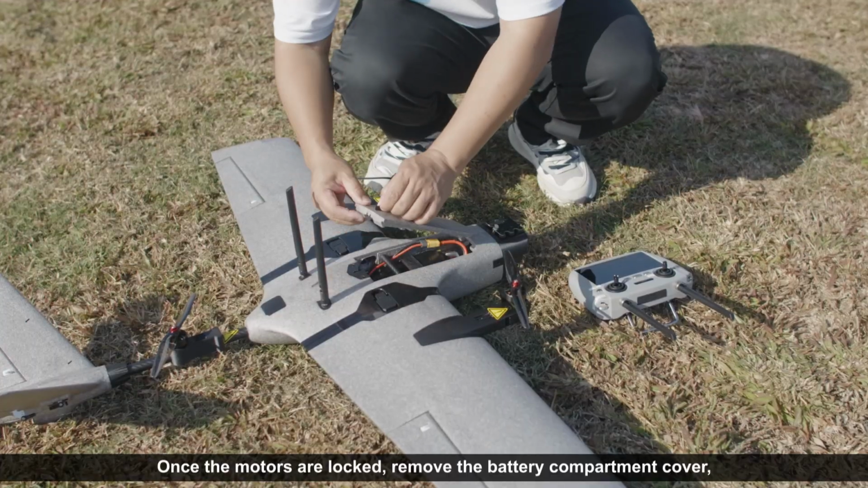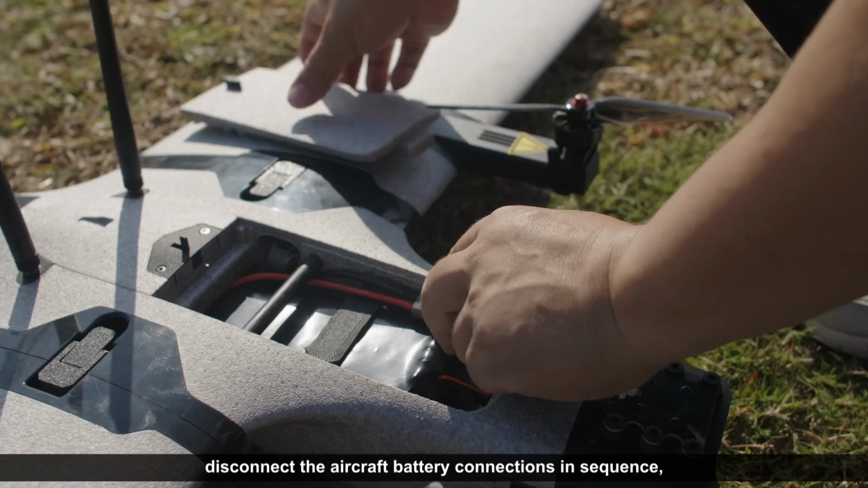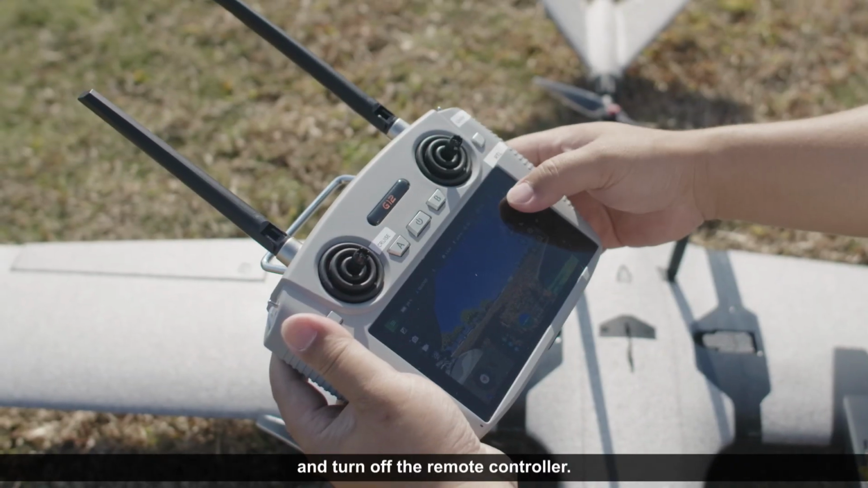Once the motors are locked, remove the battery compartment cover. Disconnect the aircraft battery connections in sequence. And turn off the remote controller.